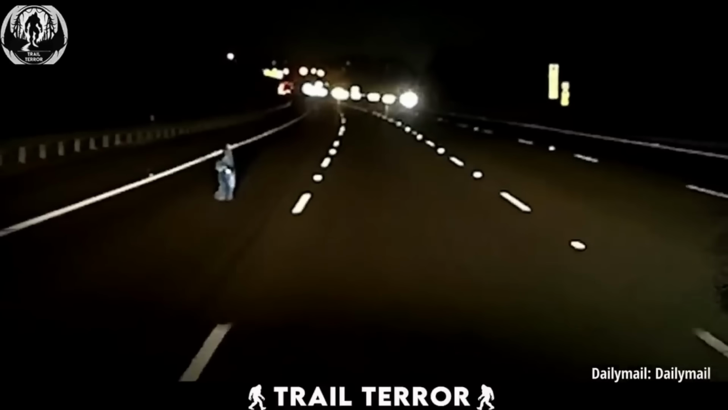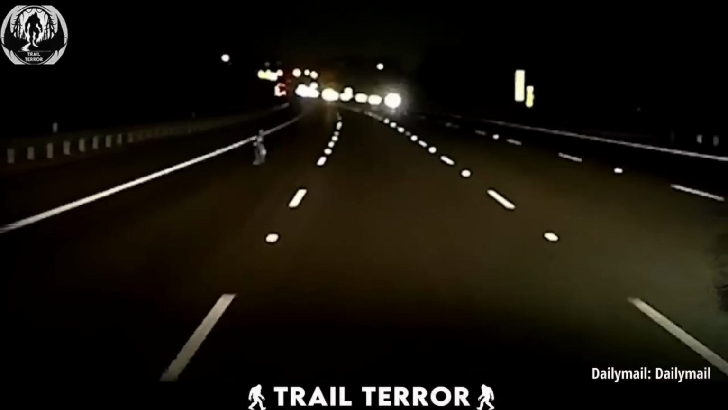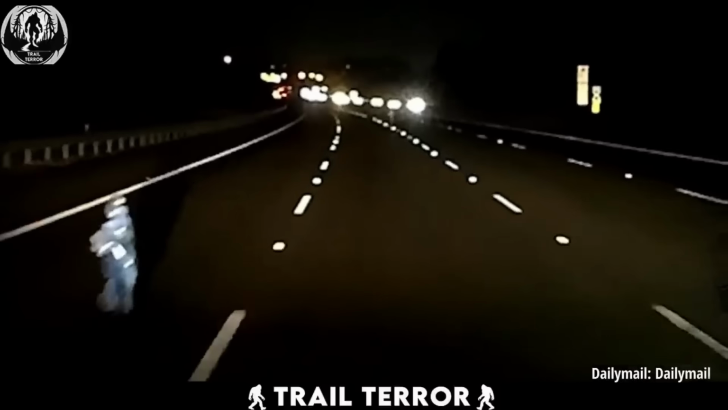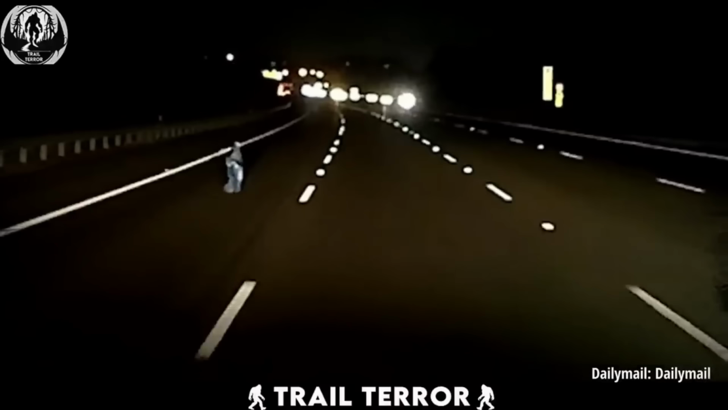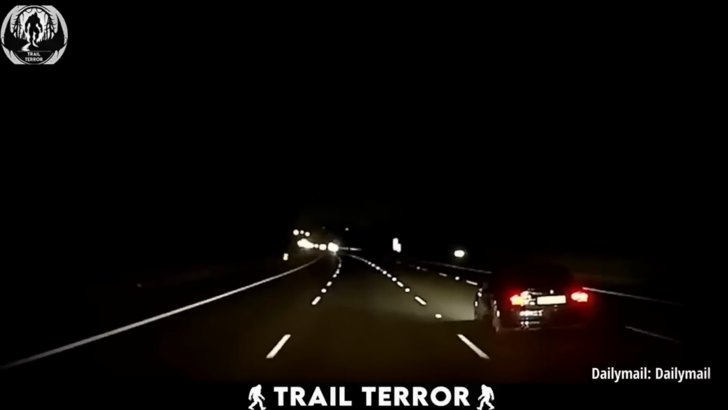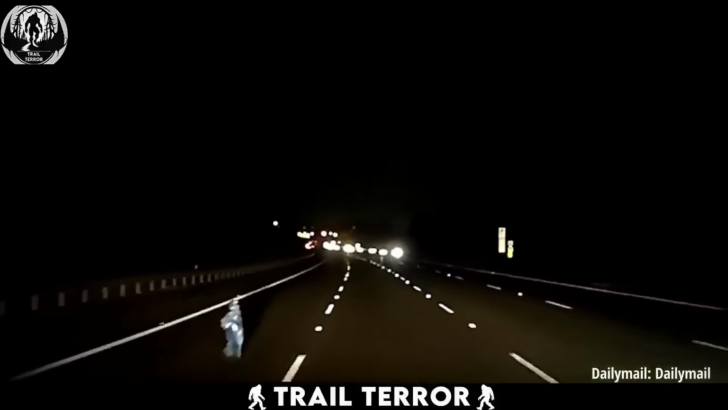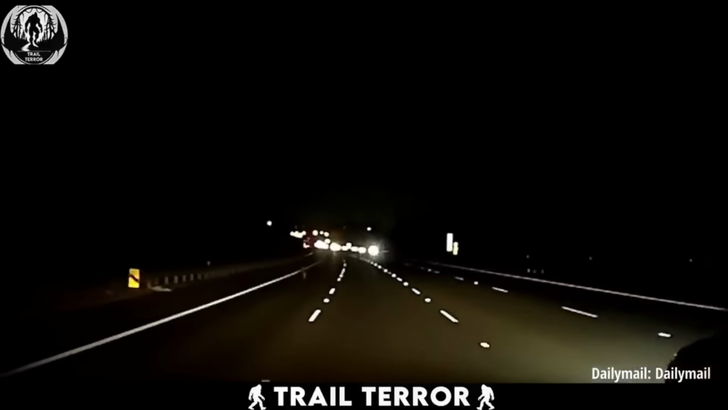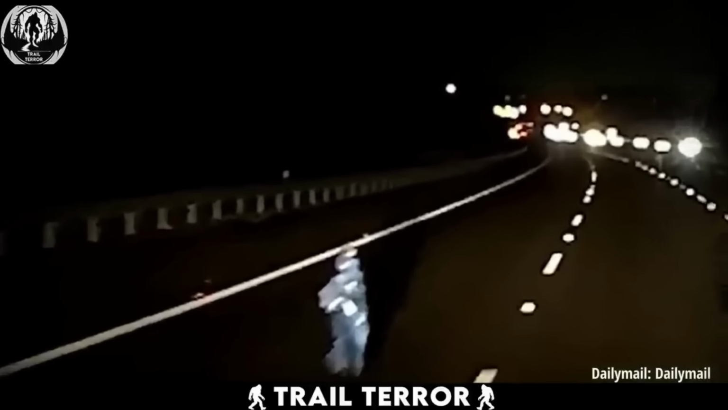What's especially eerie is that the figure looks like a small humanoid child wandering alone on the highway in the dead of night. People online are already speculating that it's a ghost child, but before we jump to conclusions, maybe, just maybe, it was an actual lost child. Either way, this video is unsettling and terrifying. Whether it was paranormal or not, I can't imagine the fear that must have gripped that driver in that moment.